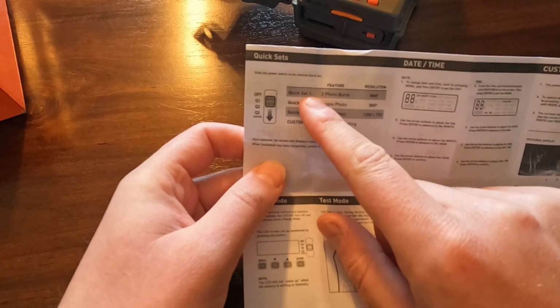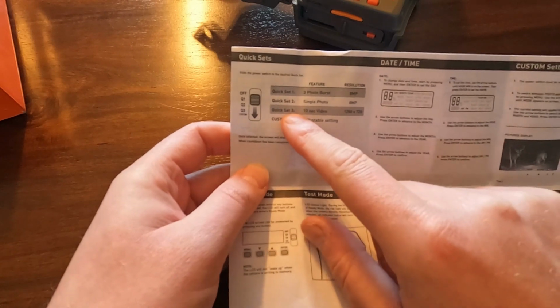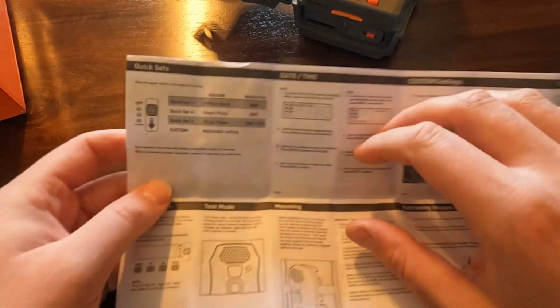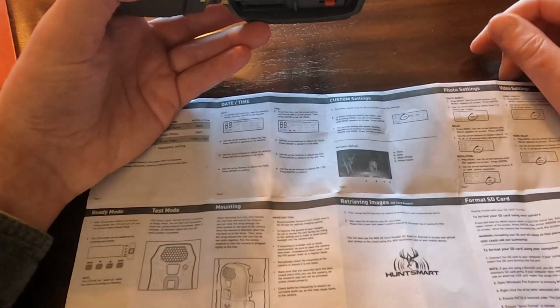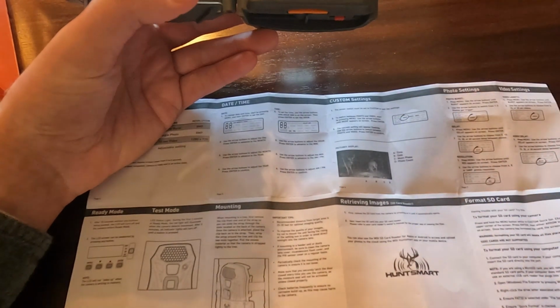We have Quick Set 1, which is a 3 photo burst at 8 megapixels. Quick Set 2 is a single photo at 8 megapixels. Quick Set 3 is a 10-second video at 1280 by 720, and again, that last one is custom. Setting the date and time just uses the menu buttons, going up and down. And it also is how you can program the custom settings once you get in here.